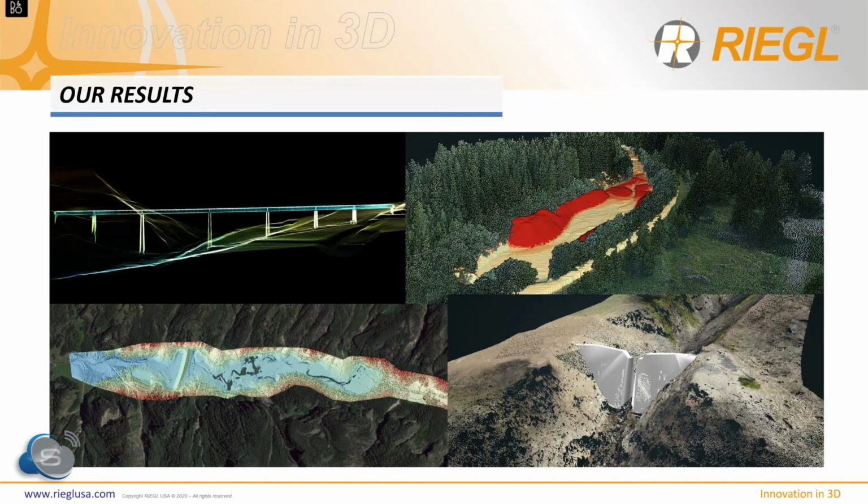Here are some great results of our daily work. The range of application is really broad. We collect data for the street network operators as well as for the national hazard agencies. Our data are used for project planning, project management, and for project completion. We are flying in nature and in urban areas. We do it for small areas and for big ones, up to 30 square kilometers.